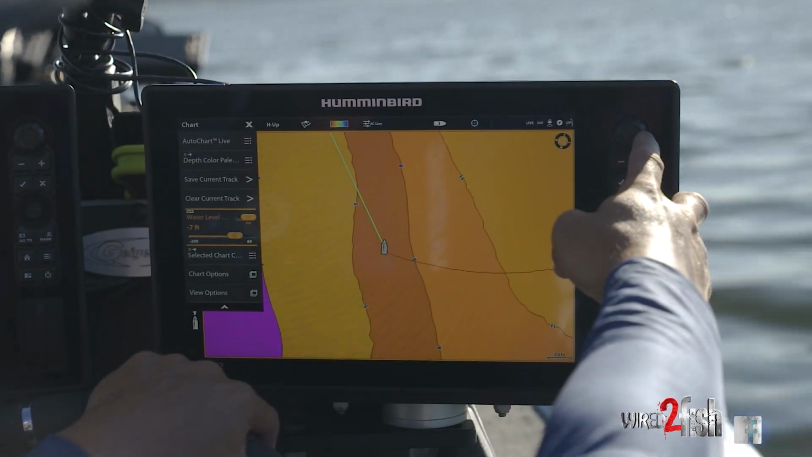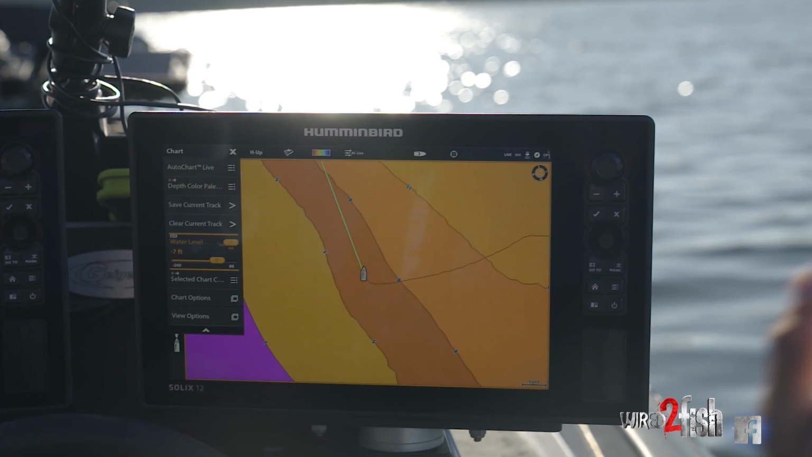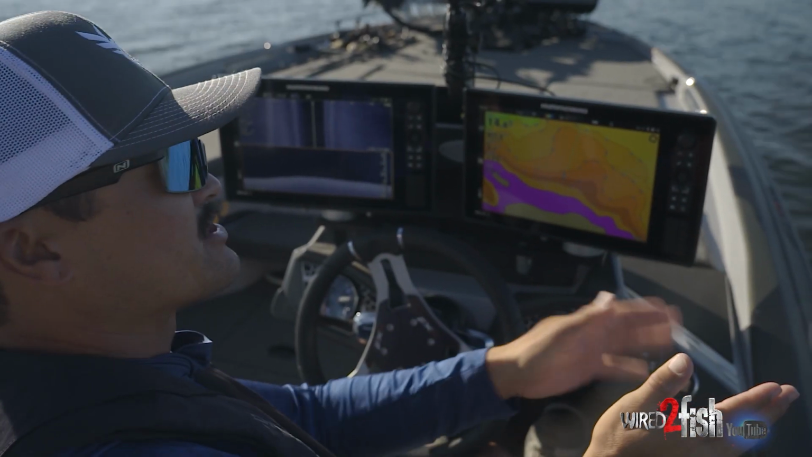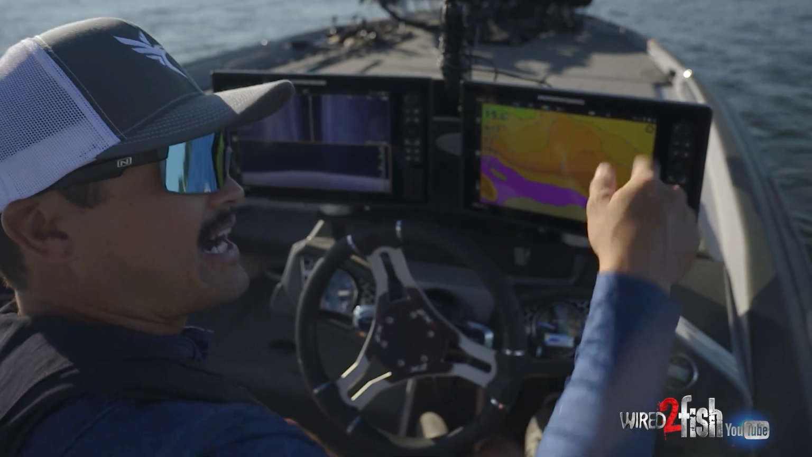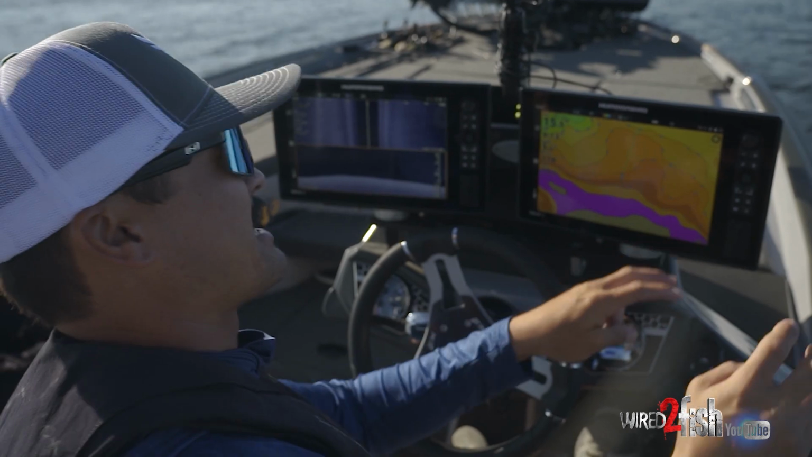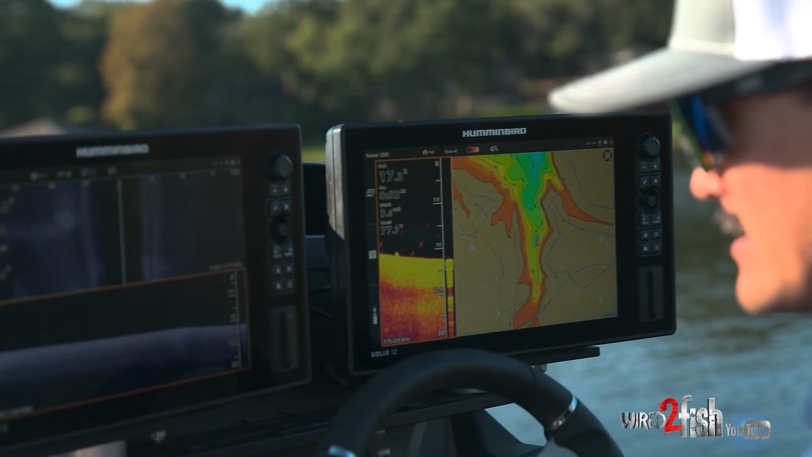That's a really cool feature, because now I know exactly what the depths are throughout this whole lake. I could depth highlight the 6 to 9 foot zone, for example, and also highlight the 12 to 15 foot zone at the same time. Really cool feature with the new LakeMaster VX cards.